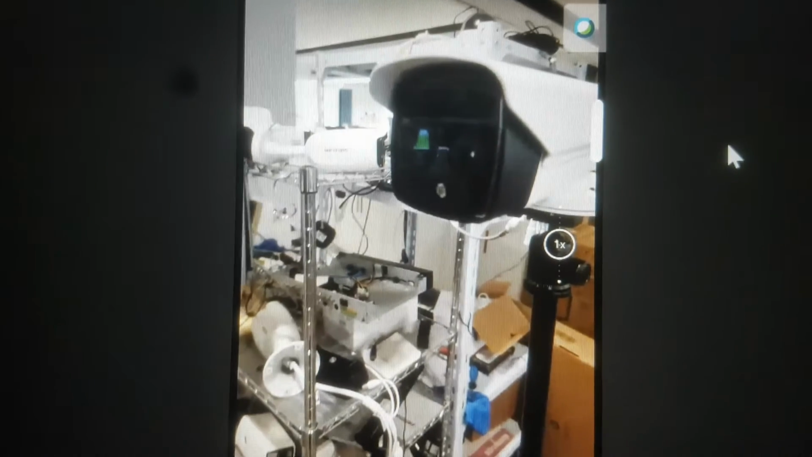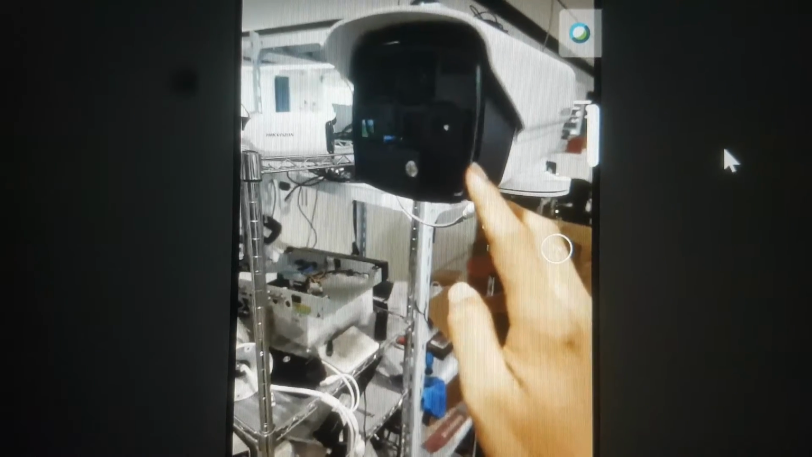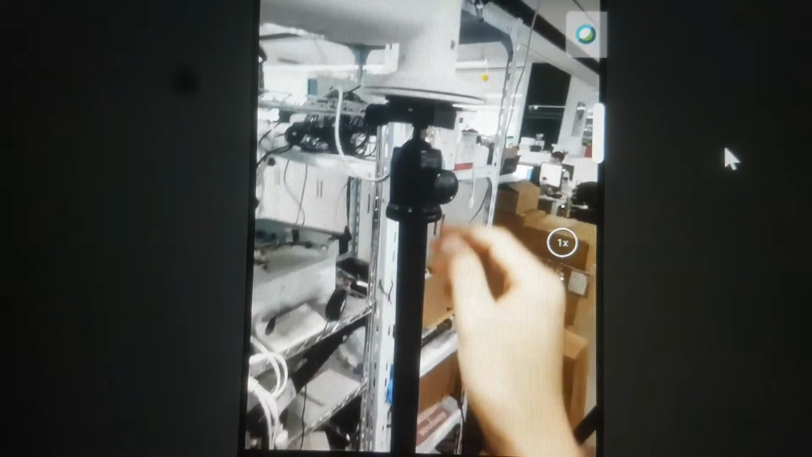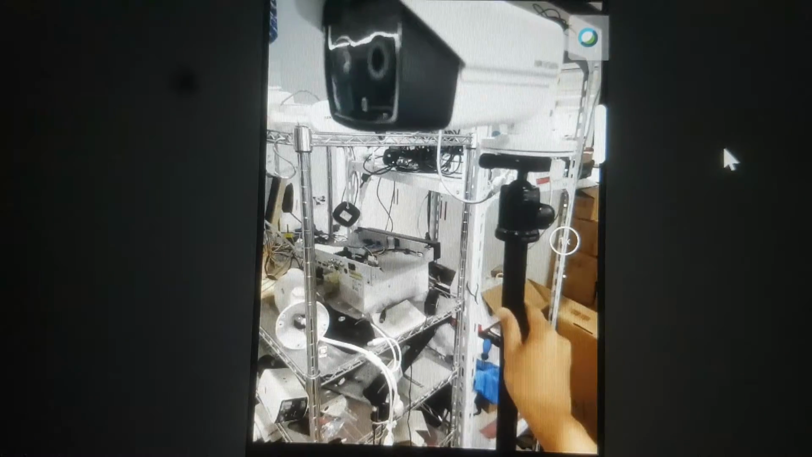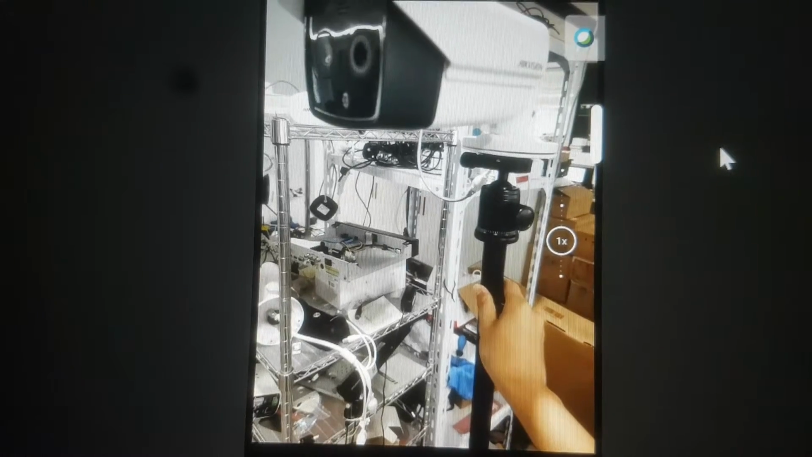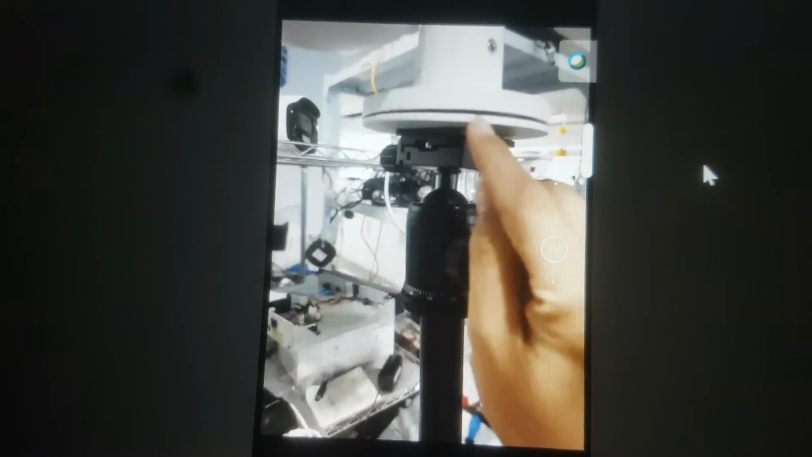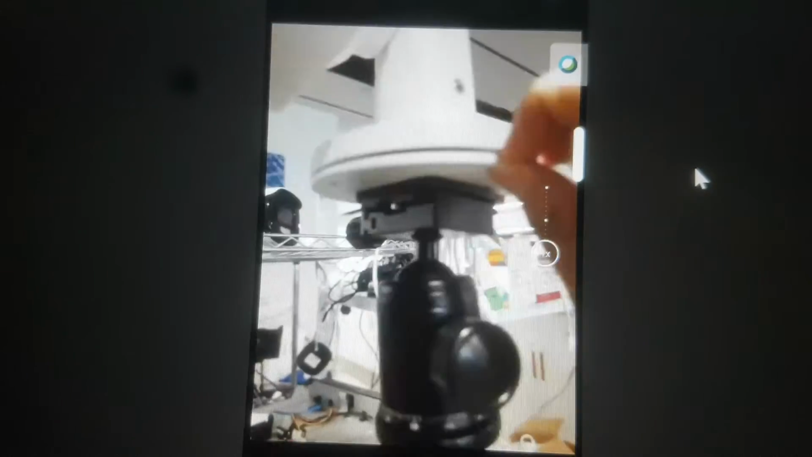Okay, we go on. So this is our body cameras. This is the tripod. For example, this tripod you can purchase from the Hikvision side. You can also buy it locally. But if you want to use the tripod, you must purchase the tripod adapter from our side. This small piece is the tripod adapter. The tripod itself you can purchase locally.